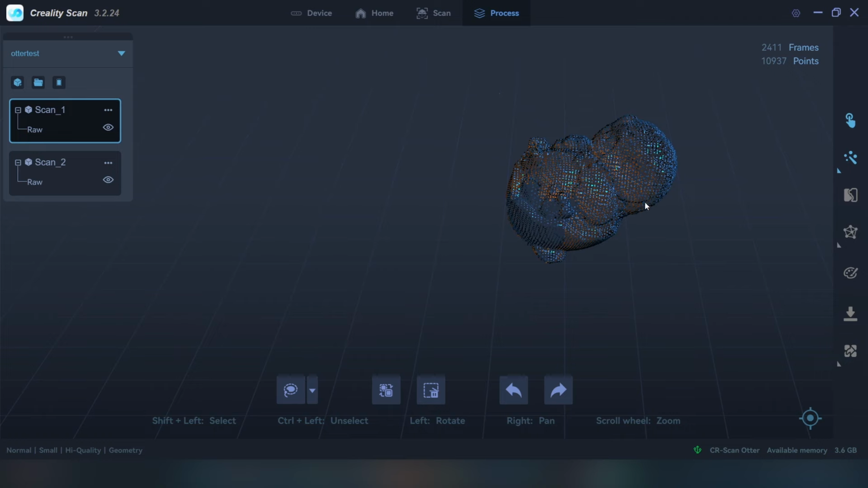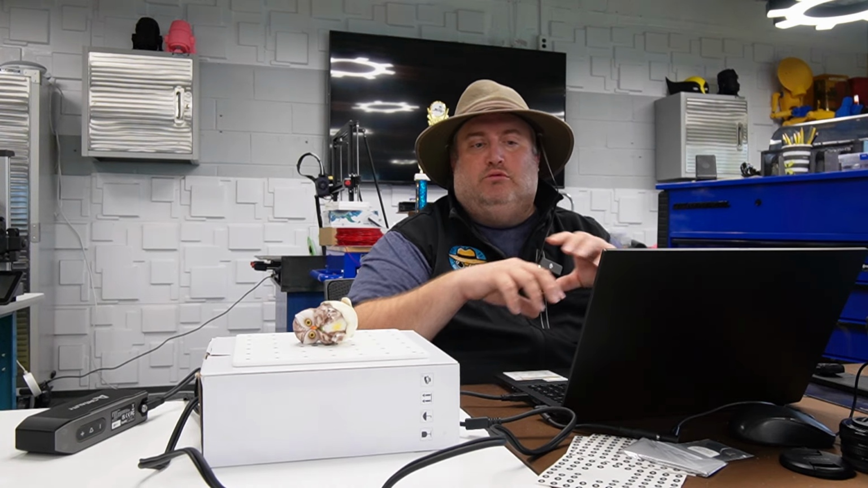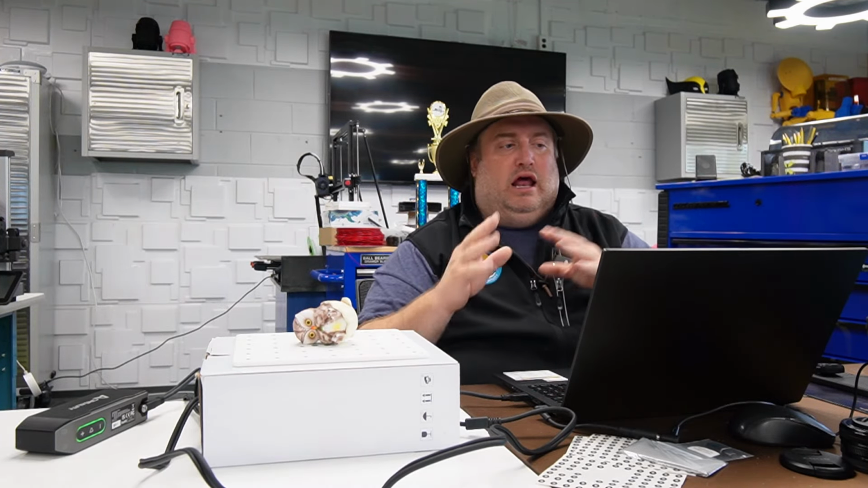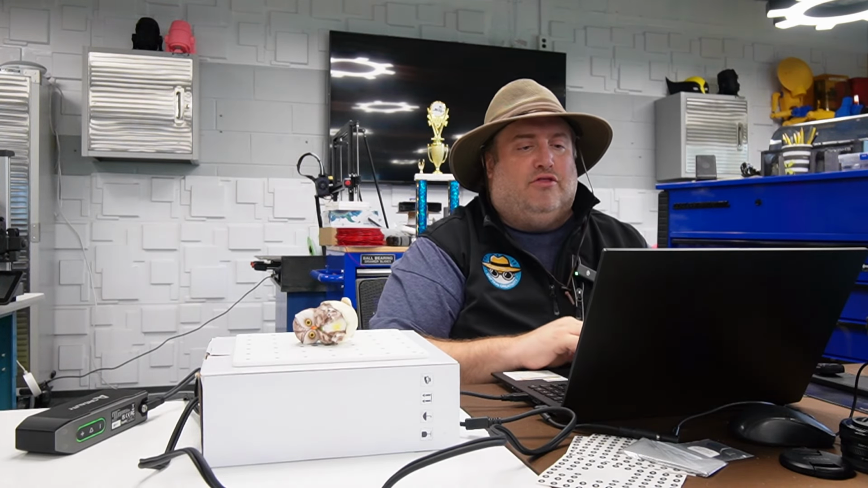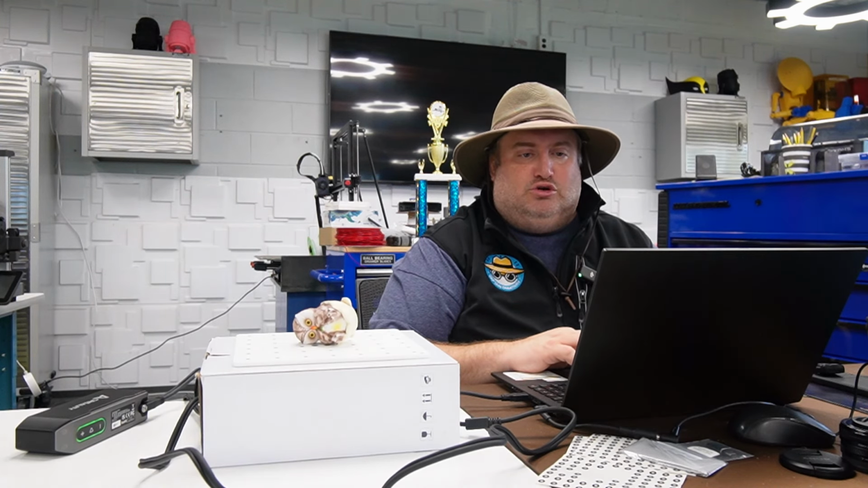All right, so now what we've got to do. They do have this one-click process, and if you click this, it will go through the whole thing. It will do the optimization, the meshing, and the color mapping. It does everything in one shot. But if you want to go individually, and I definitely recommend this if you're doing multiple scans and want to stitch them together, this is where you can increase the resolution. If I drop that down, that's a little bit higher resolution. I'm just going to leave it at the defaults for now.